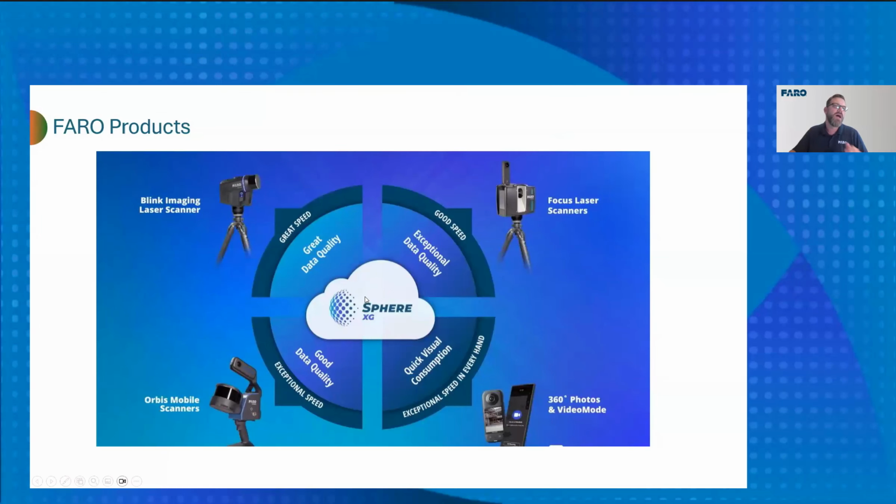But just real quick about FARO, we've been in the world of not only architects, engineering, construction, but the metrology world as well. But today we're kind of talking about the geospatial world. And these are the types of products that you can use for those industries. We have our traditional tripod focused laser scanner, which many in the industry for many years are very familiar with. Also is our 360 photos, which you can capture with a camera and just using a phone app, or our Blink imaging scanner, which was just released about a month ago.